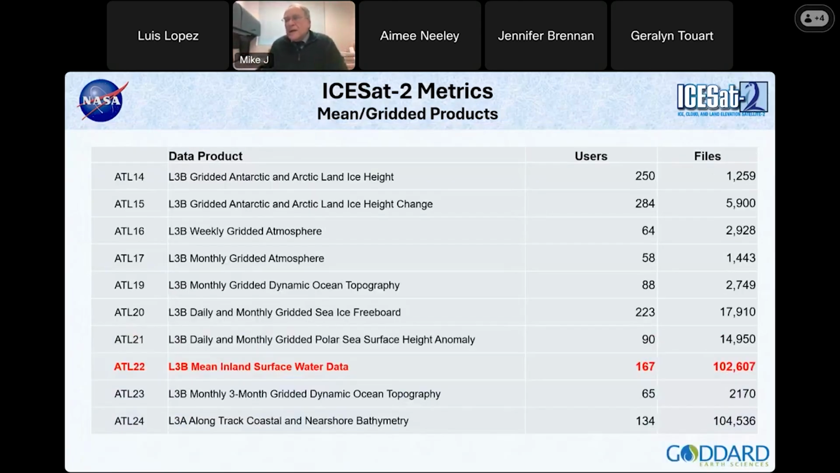And here are the mean products, ATL22. Also, we're sort of holding our own here. There's a lot of interest in using the mean products. And if you're a working hydrologist or operating a reservoir, you really want to know what the mean height of that reservoir is.